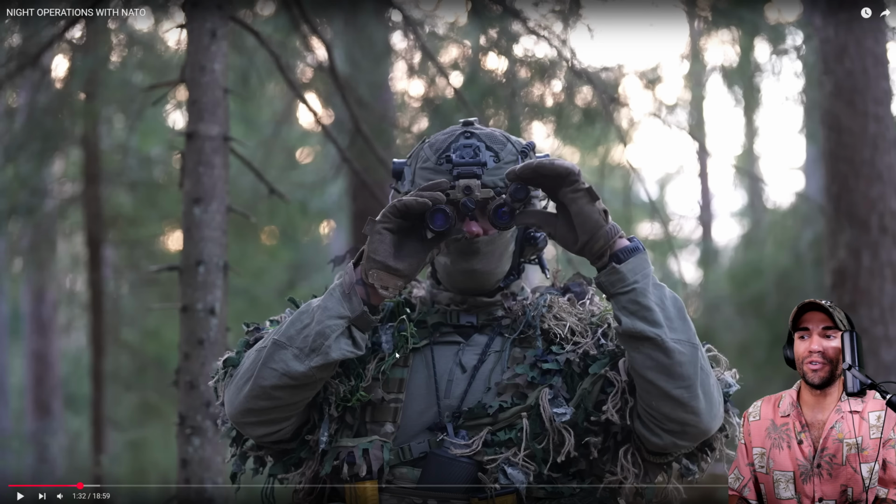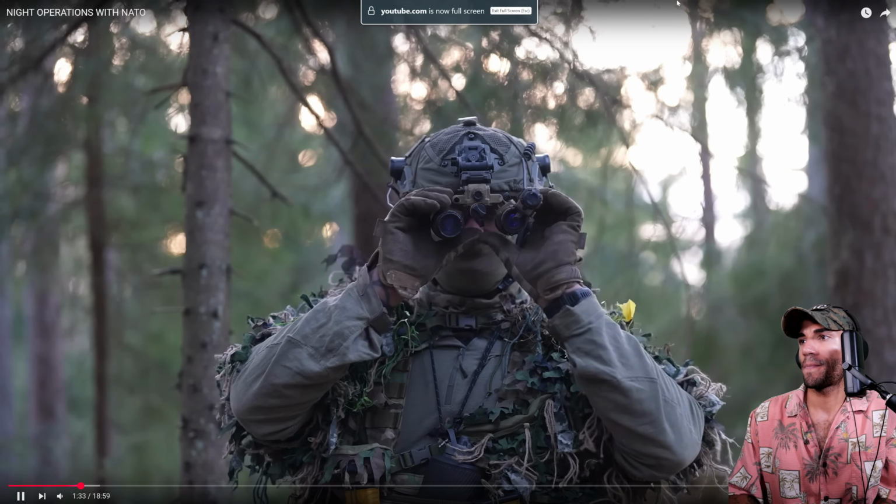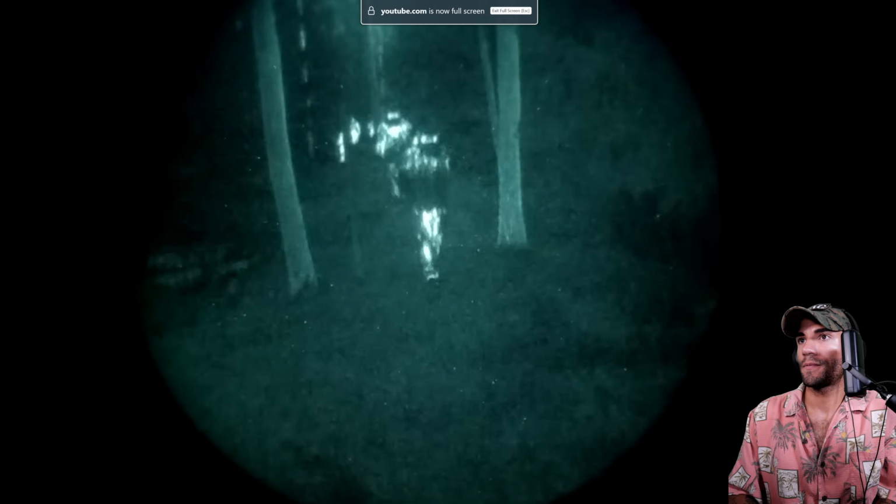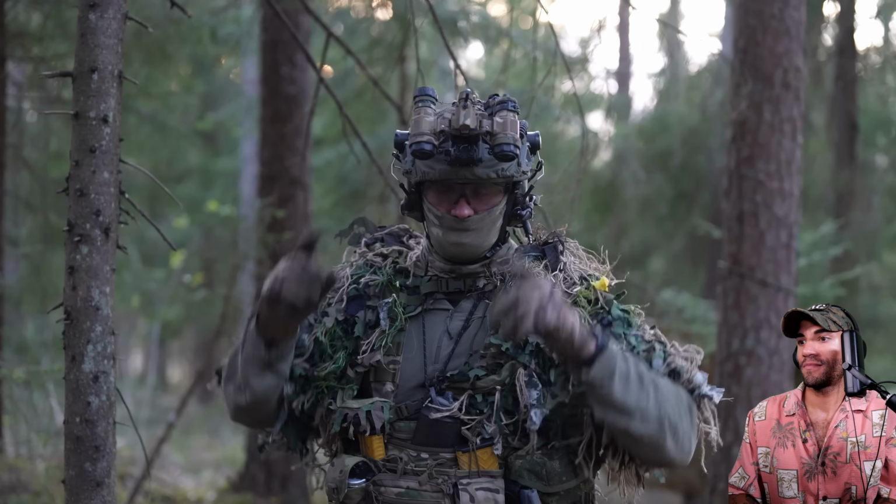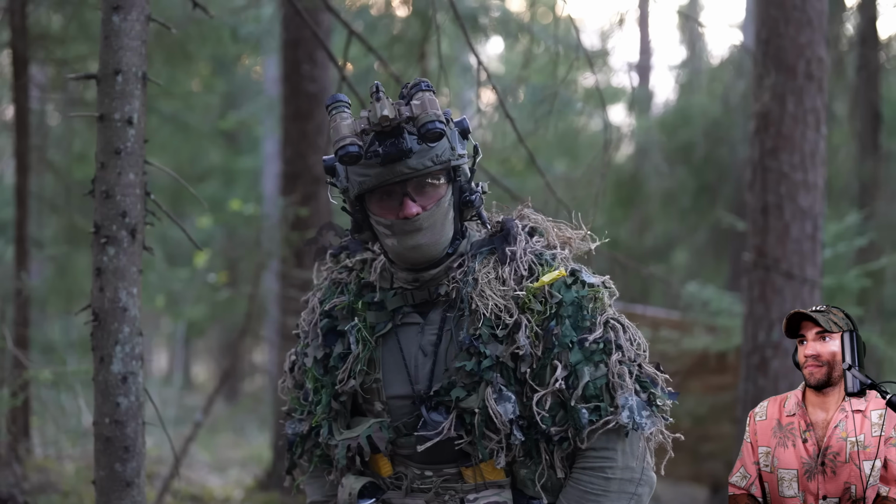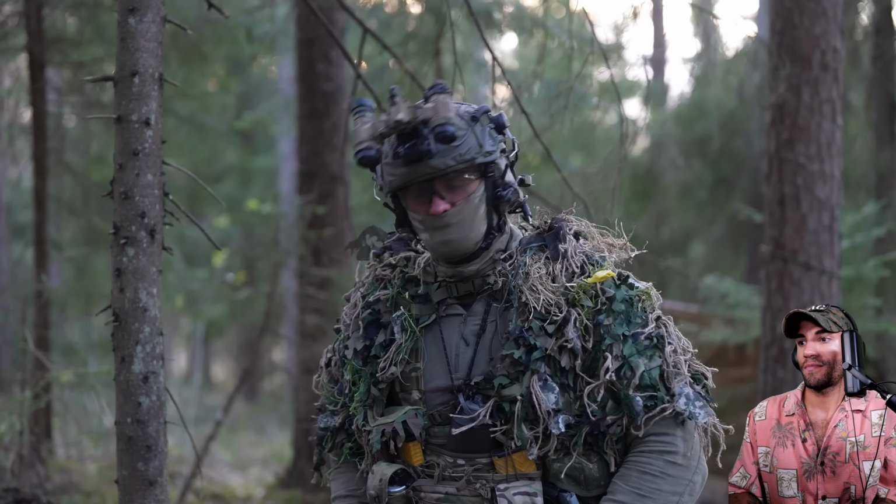I mean, just with that alone, you can tell they have the experience and they've tested a lot of this stuff with other pieces of Falcon Claw gear. It has a thermal overlay, which gives me almost the best of both worlds. It'll be easy to navigate using two tubes, and I will have the thermal to give me any indication if anyone's trying to ambush me.